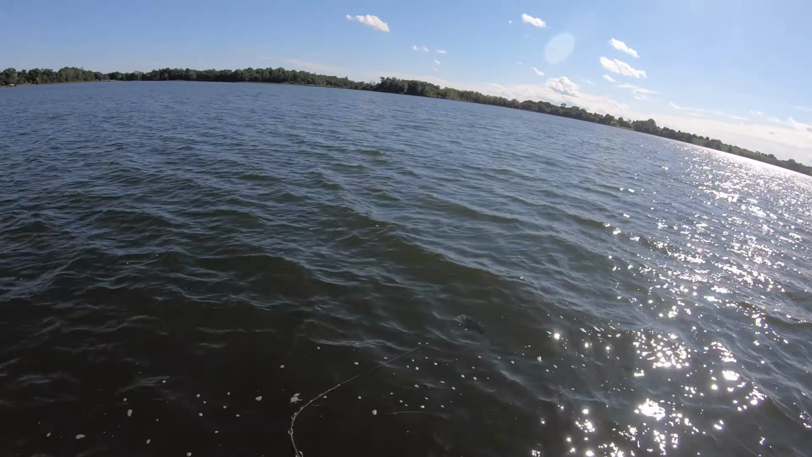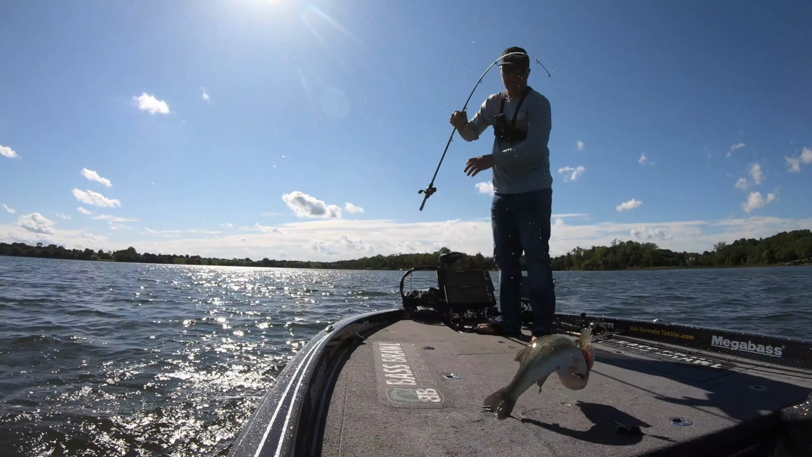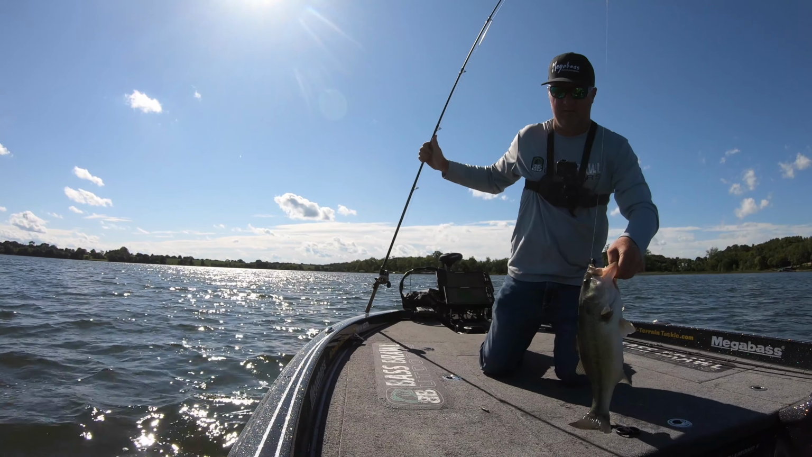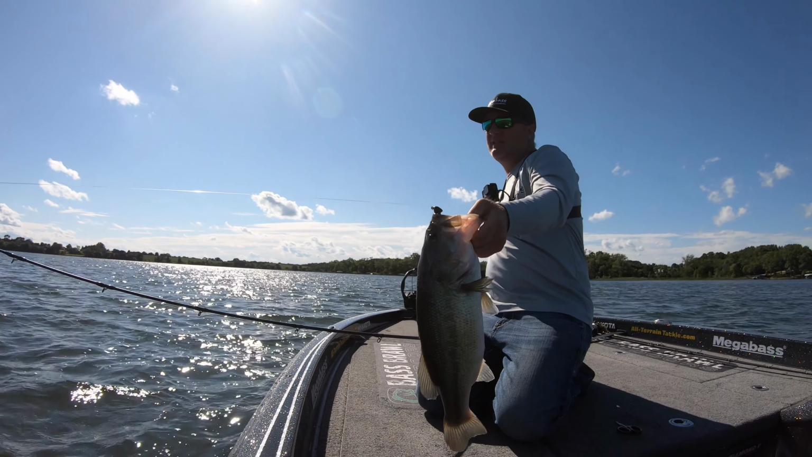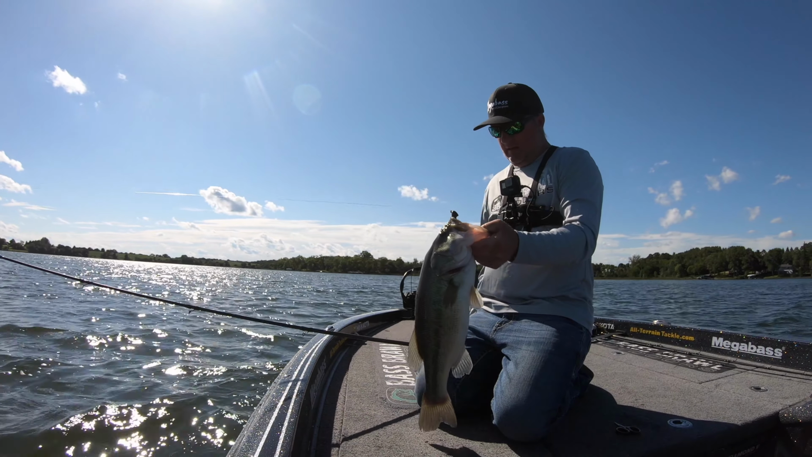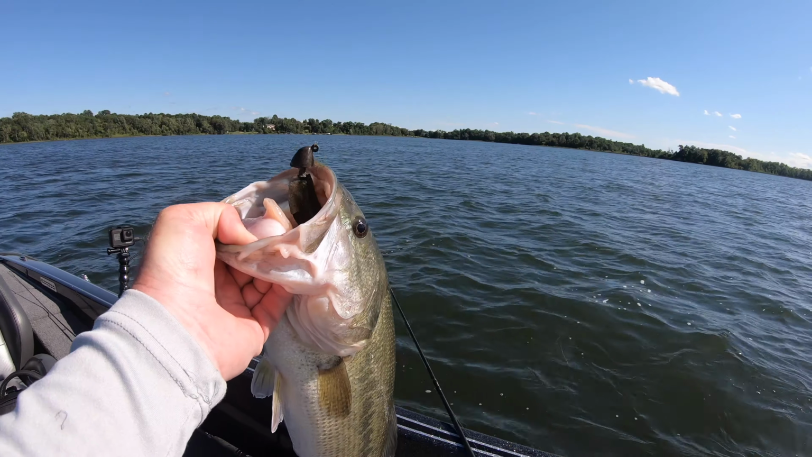Oh, and there's a little knob of rocks by the weeds. Good healthy fish. A boat just swam by, trying to keep it secret. And he hit just as they went by, so hopefully they weren't watching too close. But got a weed tuft, a few rocks, and some sand and gravel.